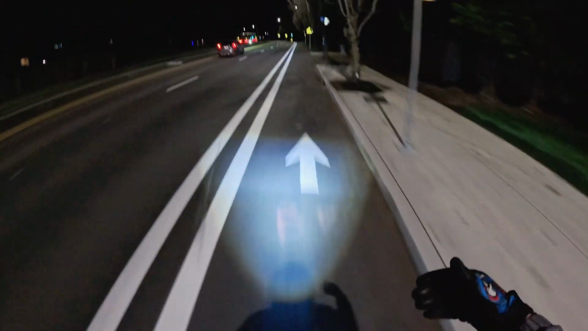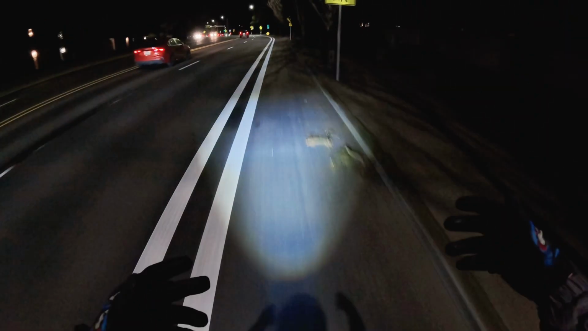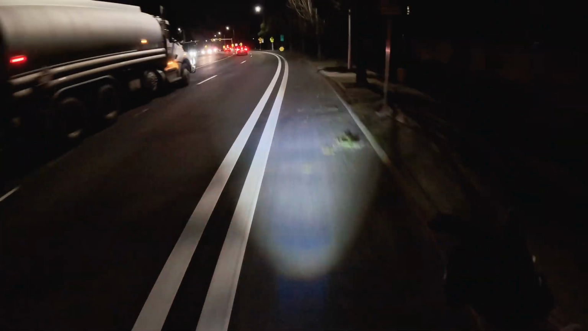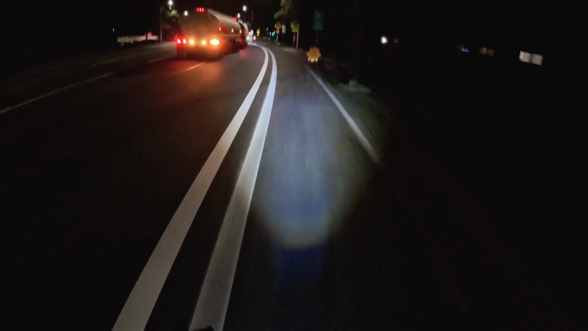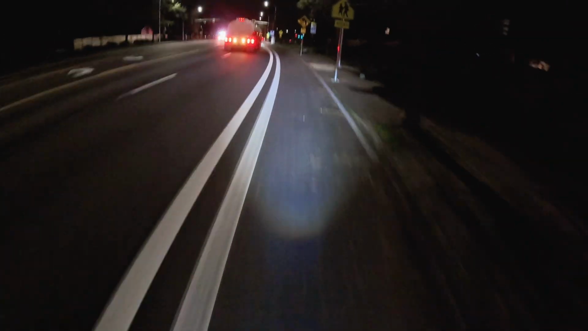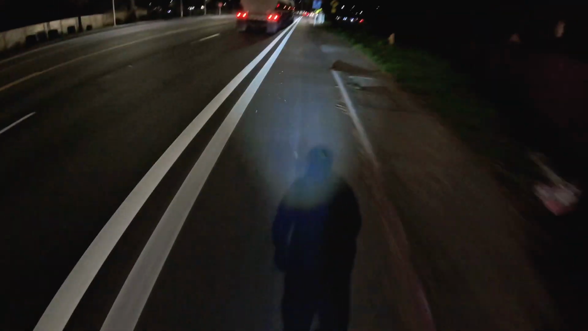So if you have more energy density, measured in watt hours per kilogram, you can either get a longer range with the same battery or get the same range with a lighter battery. And both of those things are really great for electric vehicles.